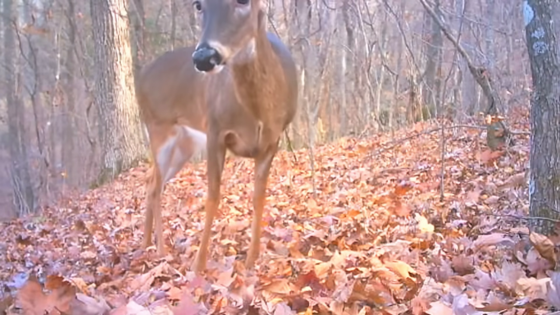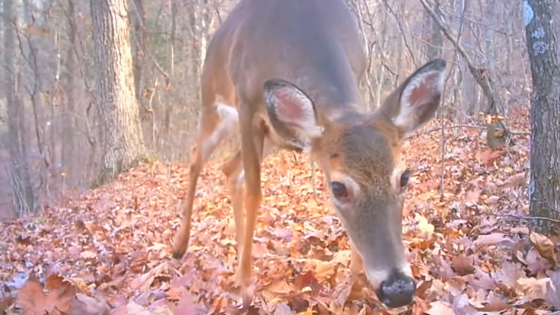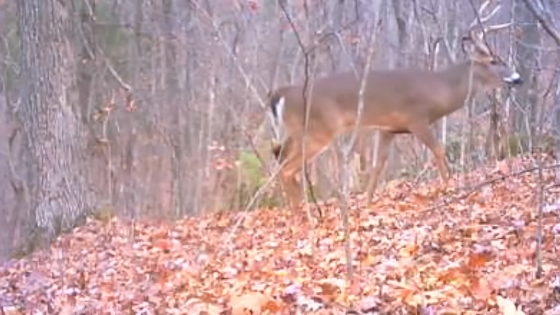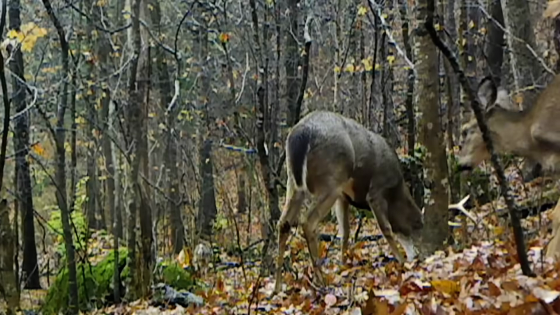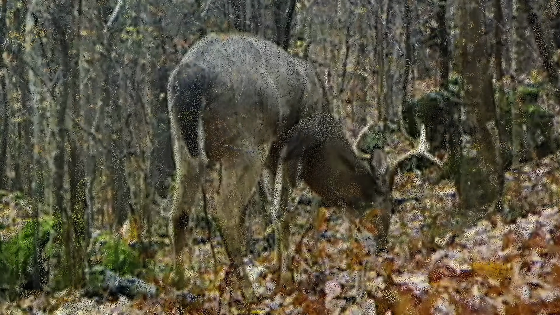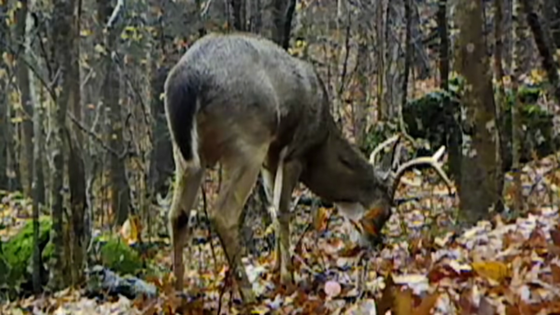Ain't they pretty? They just follow these does around. And they are some nice ones. Which one's the dominant buck this year? Some of them, the doe's trying to get the buck's attention. They don't seem to care. He's too busy eating.